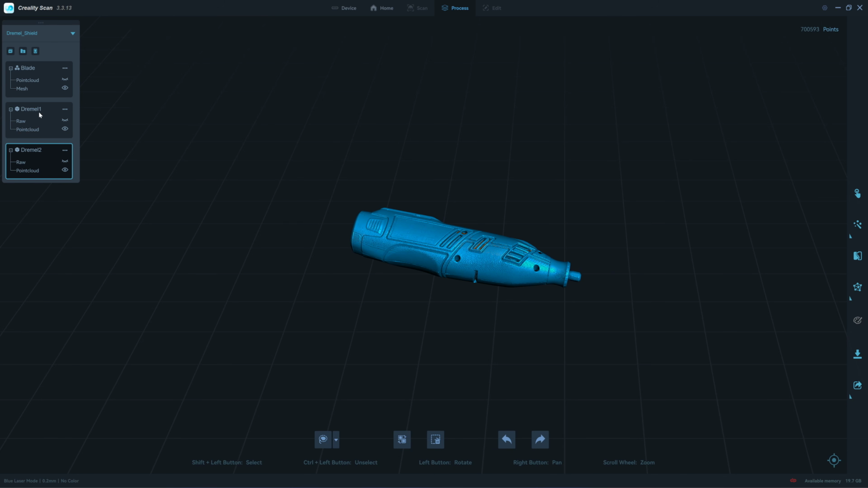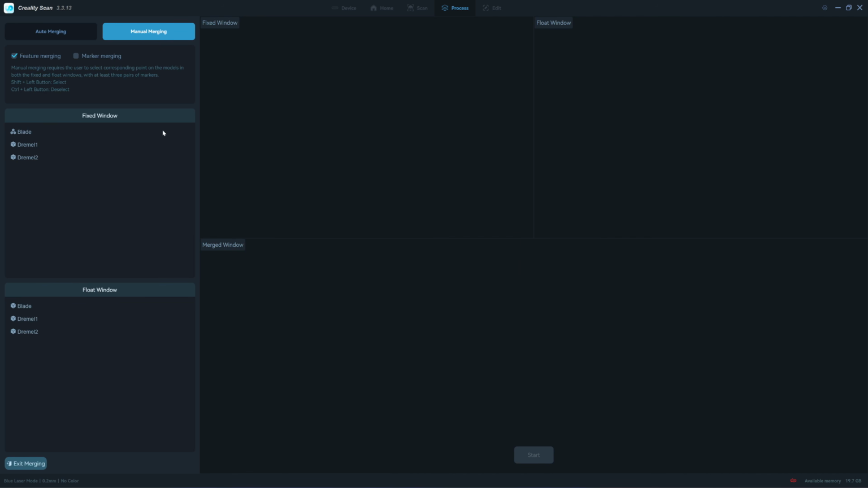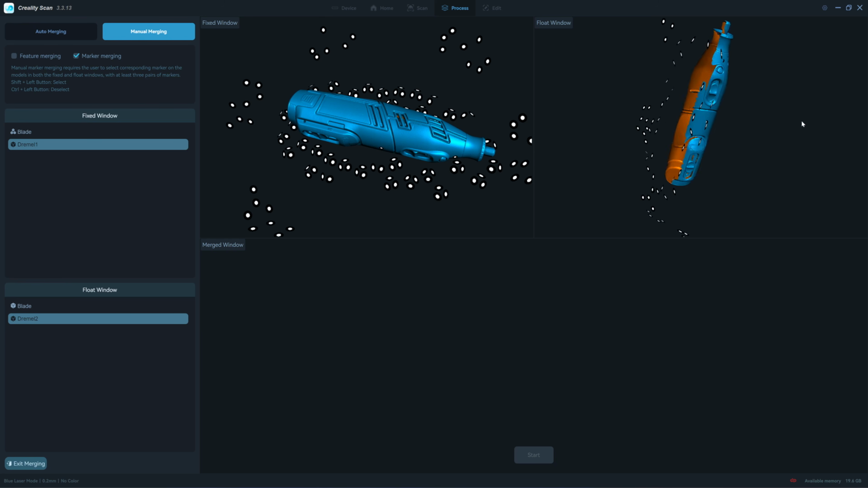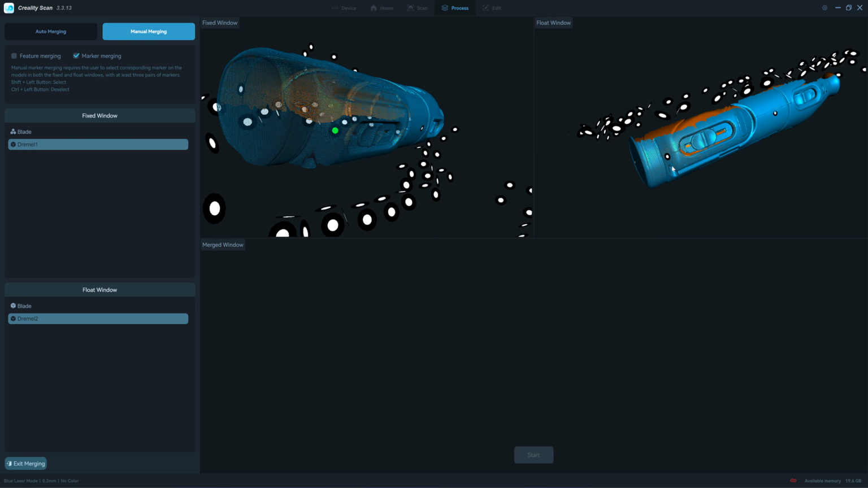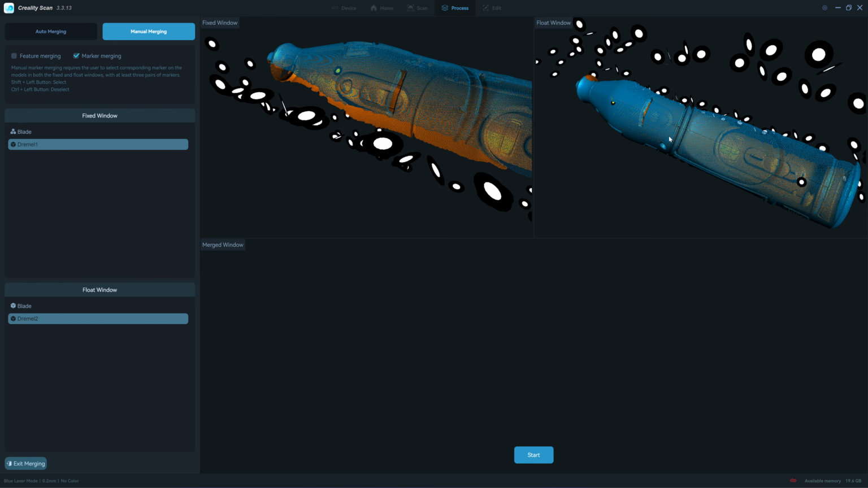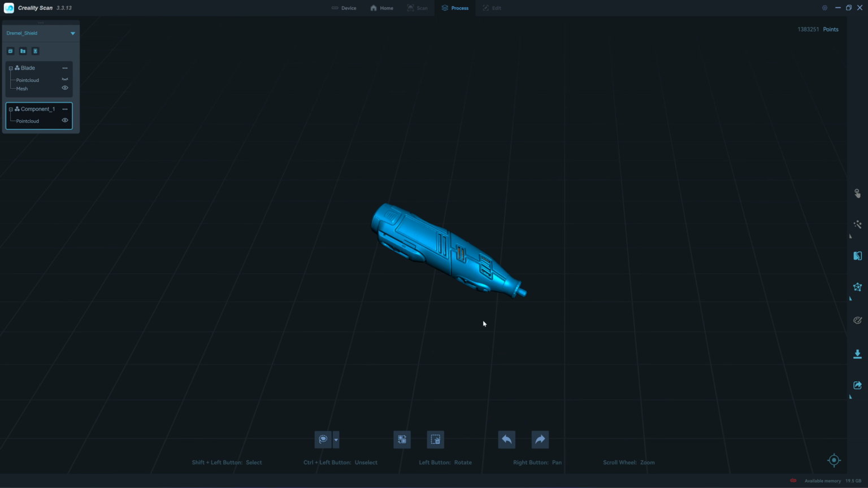I will merge them, Dremel 1 and Dremel 2. Go to the merge screen. Manual merging, marker merging, Dremel 1 and Dremel 2. So you need to pair them: 1, 1, 2, 2, 3, 3, 4, 4, 5. Okay, start. So okay now. Complete the model. Click yes. Exit merging.